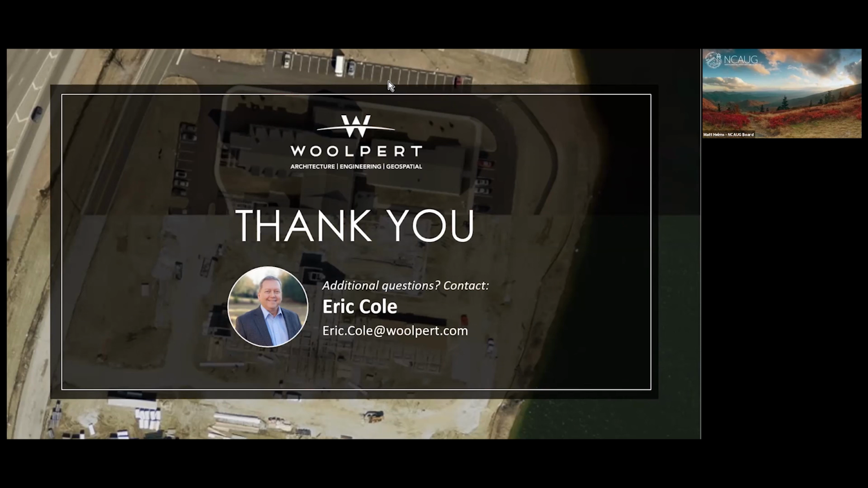Okay, and the other question we have is, is there a way to automate polygon building from alike parcels? Digitizing would be laborious. I'm not sure I understood that. Yeah, is there a way to automate polygon building from alike parcels?